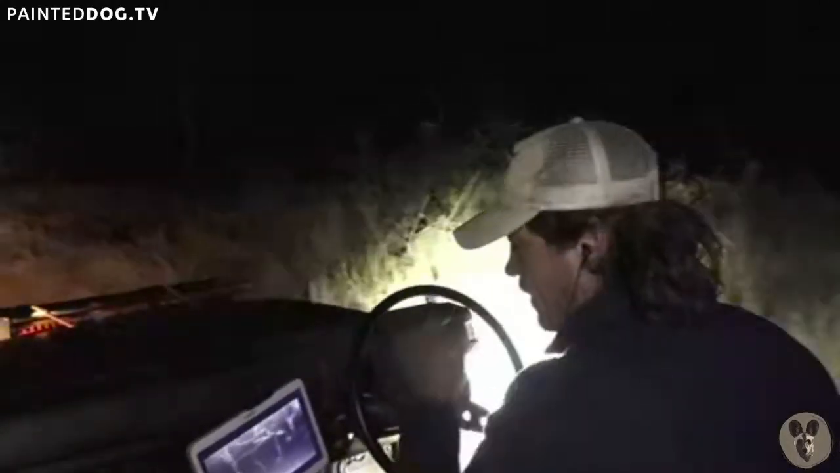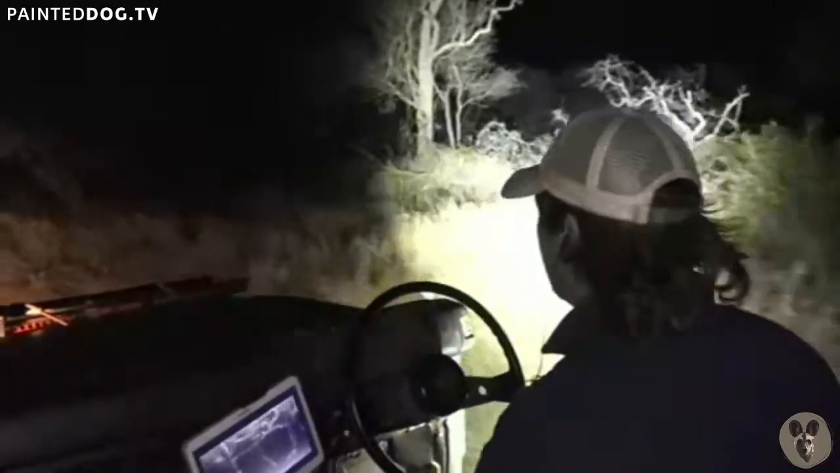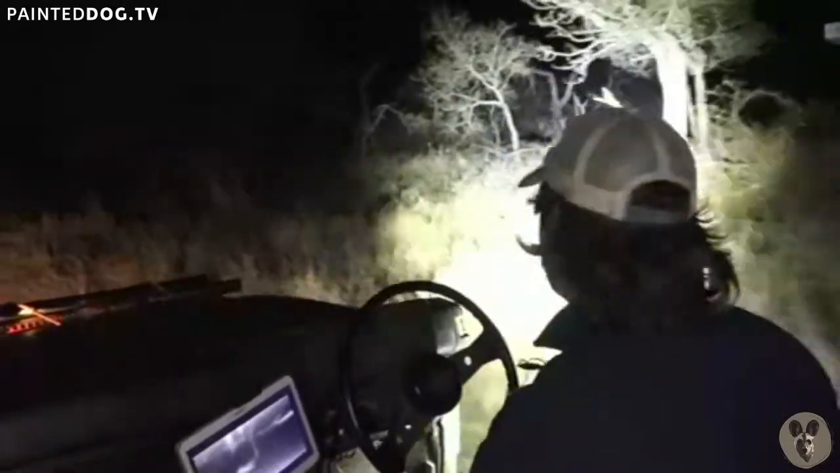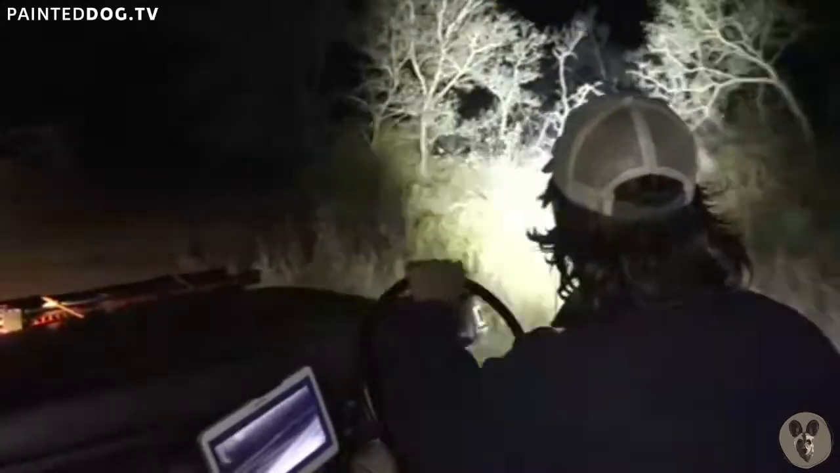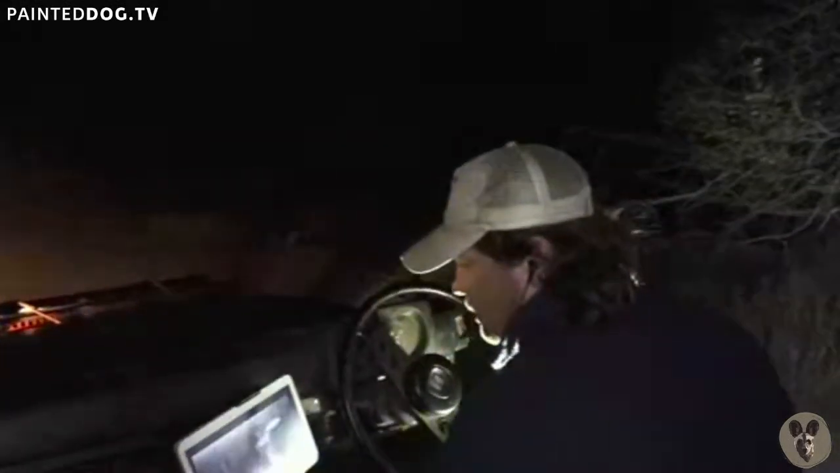There are animals right in front of me. There's impala. I glanced down at the thermal monitor and I was like, oh, there's an animal. Oh, there's an eye. And it looks higher, so it looks a bit more irritating. Oh, what do you got? Oh, there we got a cat. It's a cat. There's a leopard. Yeah. It's chasing impala. It's the cubs. We found the leopards.